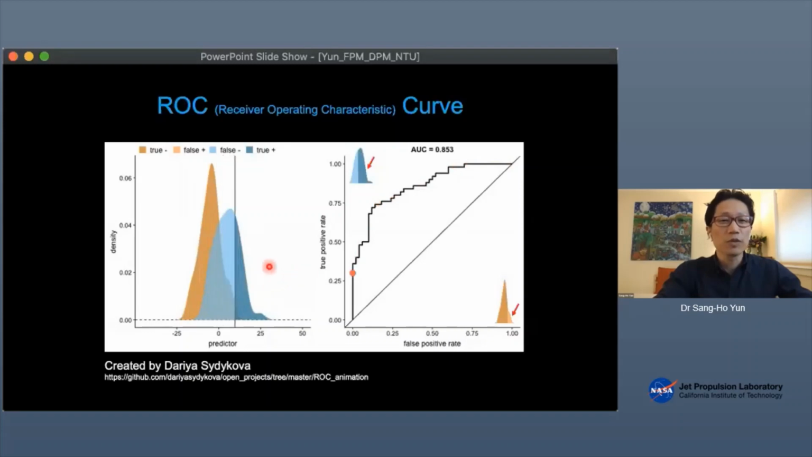Basically, you sweep your threshold from right to left and look at how quickly your true positive ratio goes up and how quickly your false positive ratio goes up. At the beginning, this goes up vertically, and at some point you start touching the noise distribution and it starts going to the right.